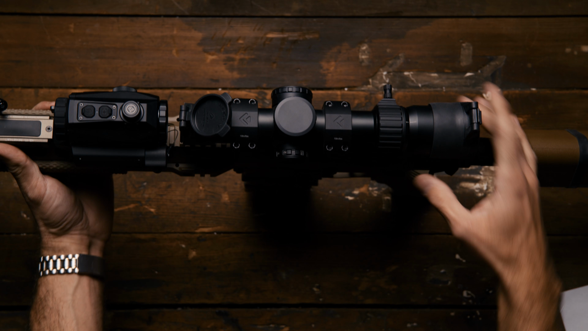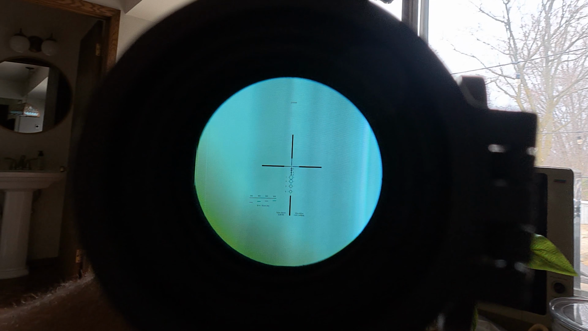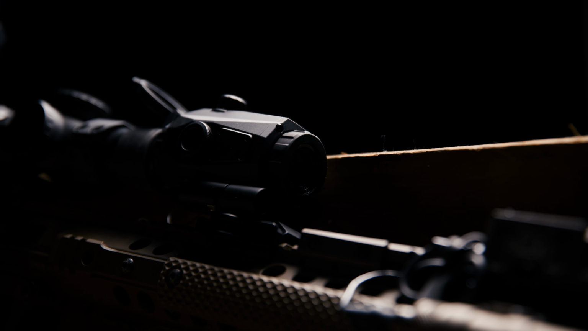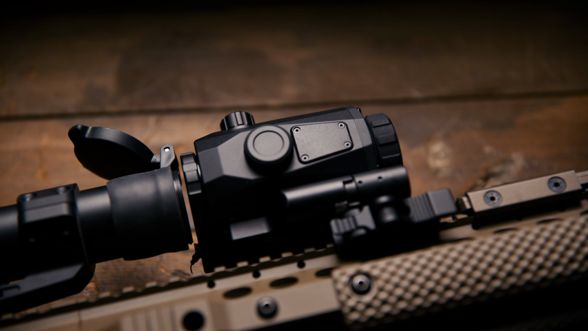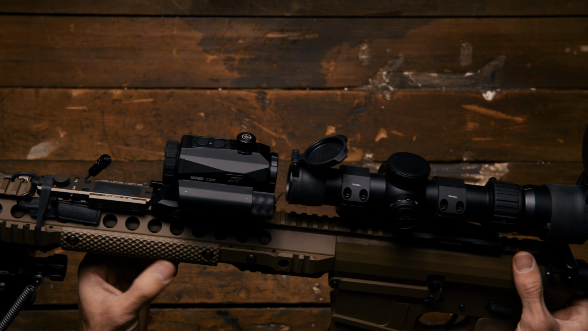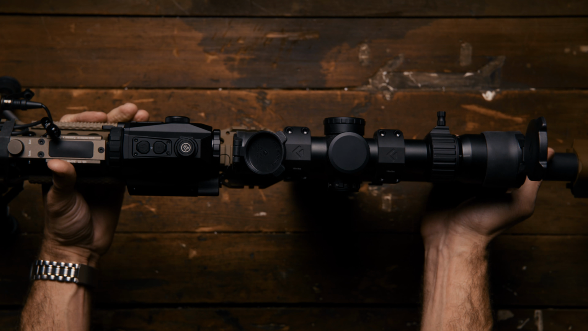I tried it with my Elcan and it worked okay. The 4X, and maybe the way the Elcan is designed, it's not the greatest setup, but as a clip-on magnifier setup, I believe it really only works with these low power variable optics. I tried it on my Mark 13, I think it's a 5-25, and I could not get it to focus or function properly. So it's probably only these lower power variable optic scopes that don't zoom that crazy.